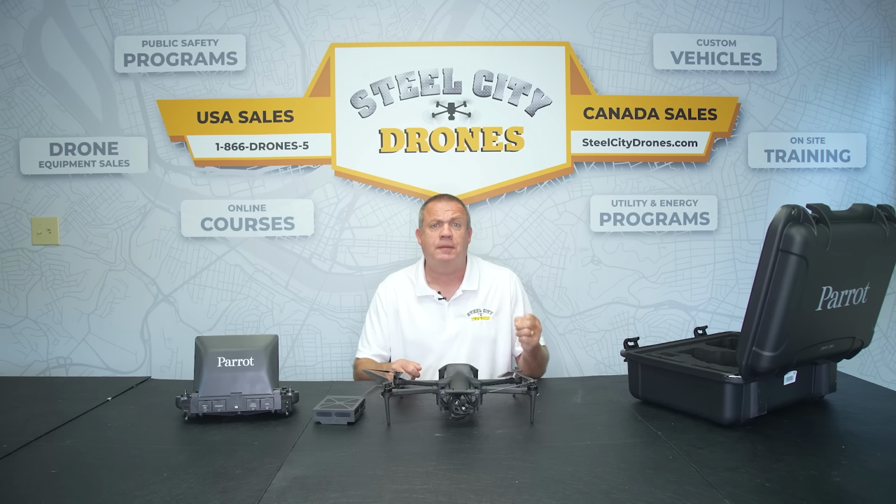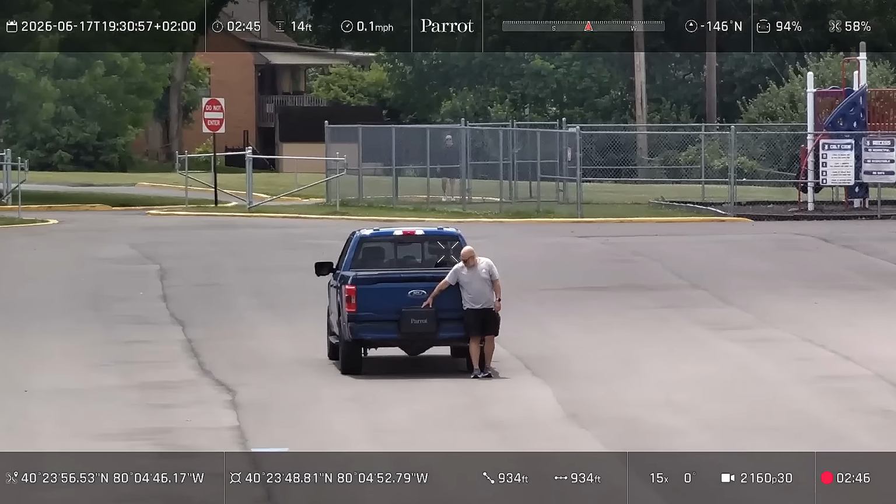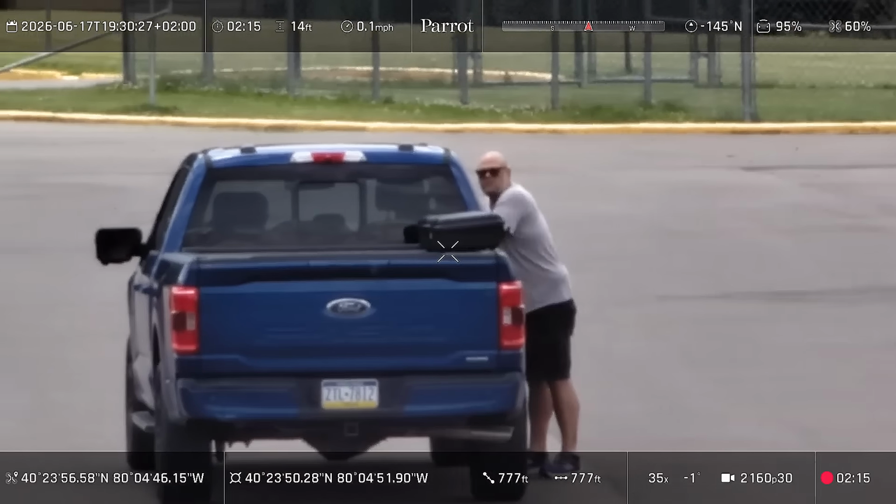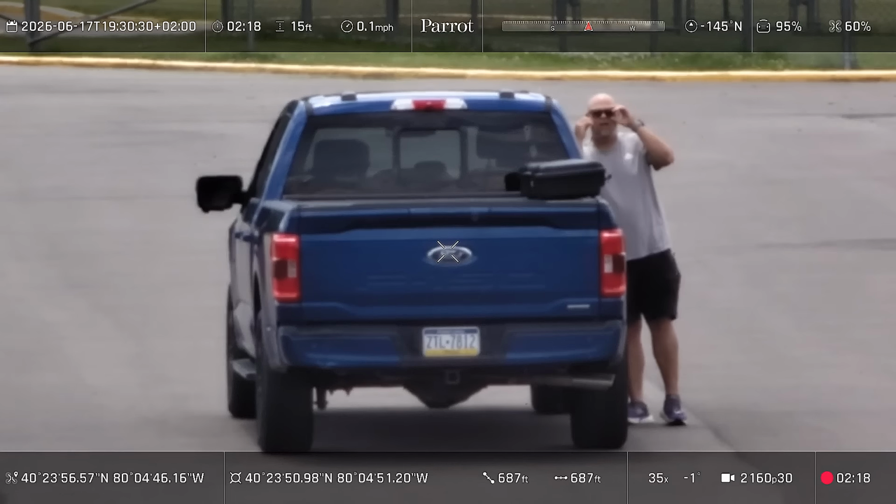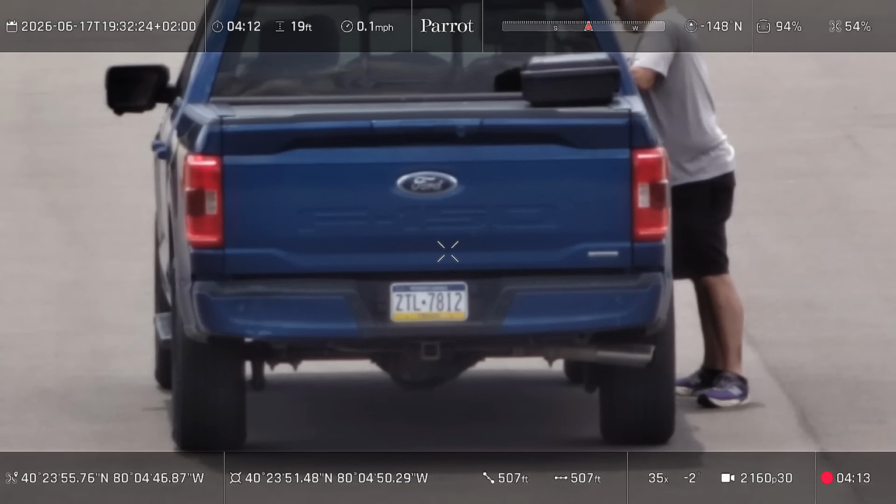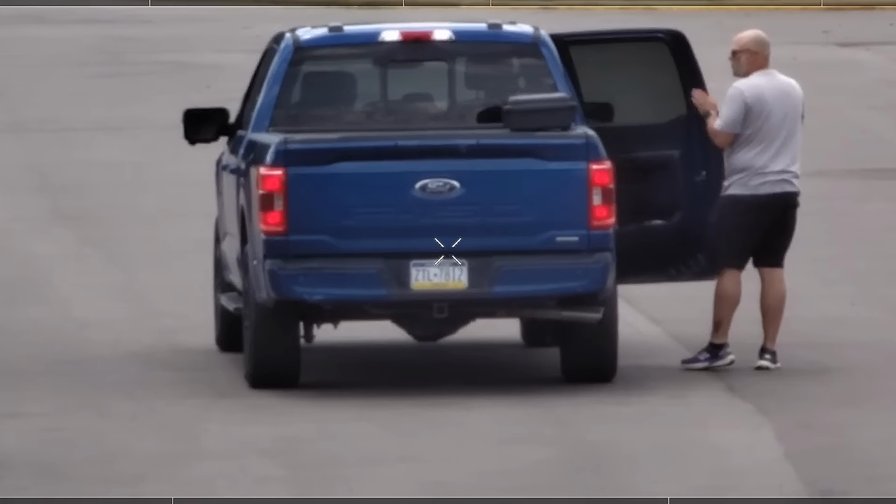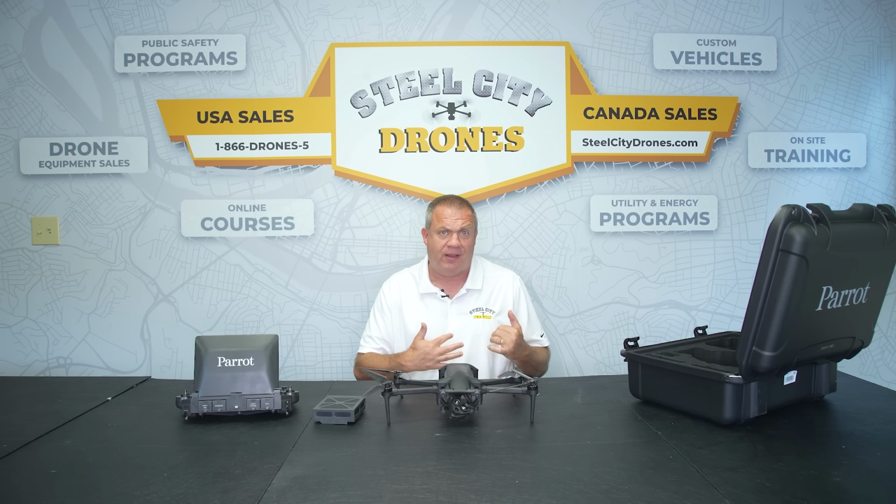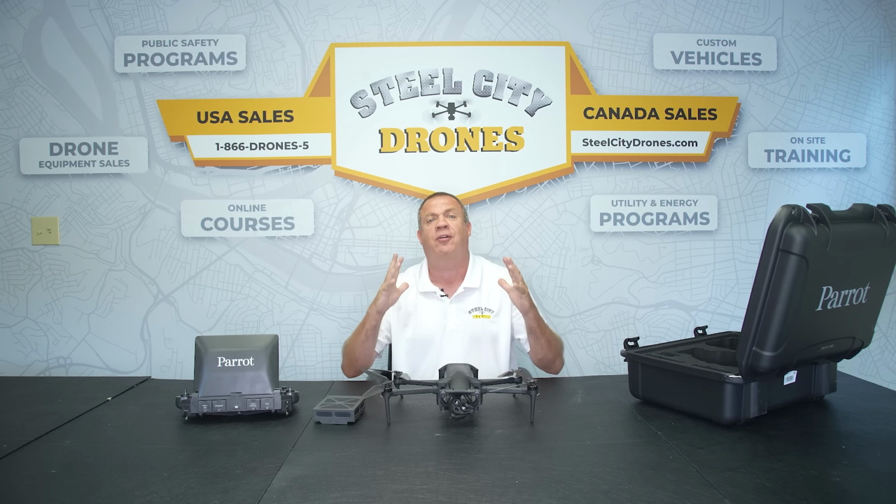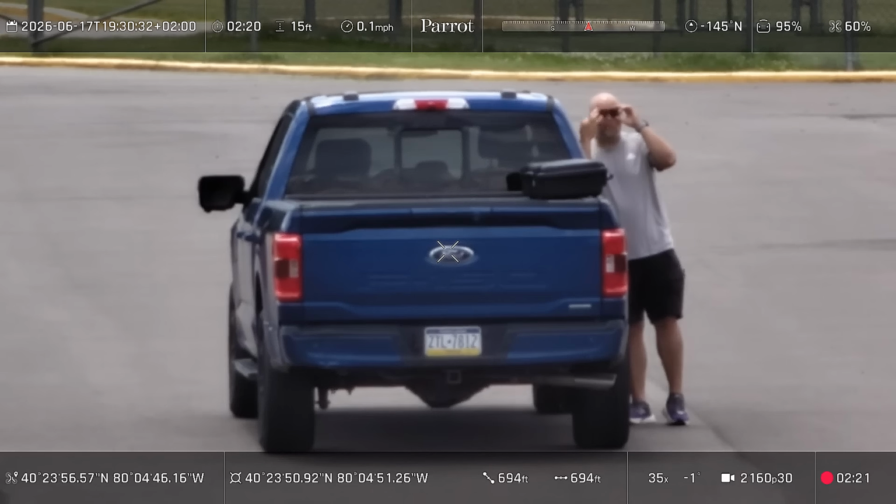To test the zoom capability of the camera sensor, we always like to do a distance test of how far it can read a license plate. So we did this test between 500 and 700 feet away. At 500 feet away, it is crystal clear. And as we go back towards 600 feet, it is still very readable. In my opinion, at least on this size of license plate, with the height and width and size of the letters, we can get up to almost 700 feet of clarity to read that license plate.